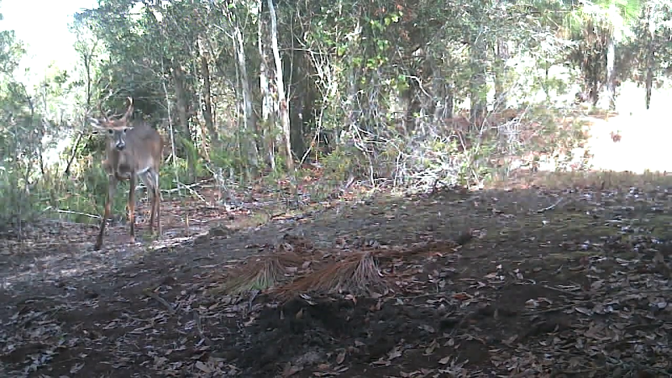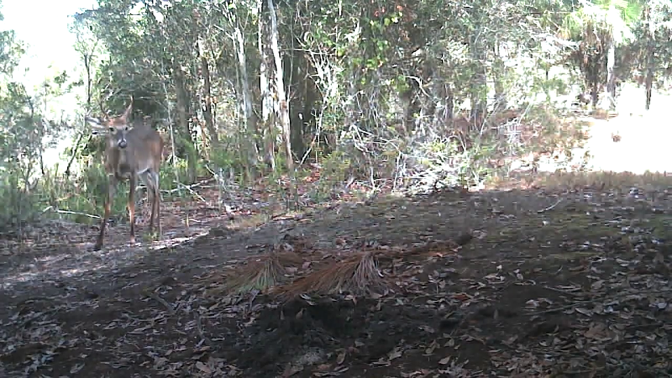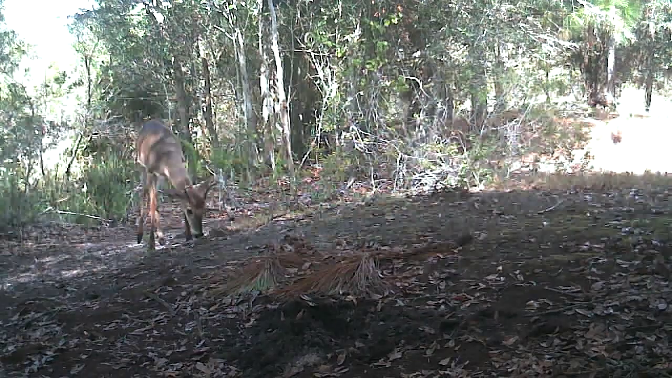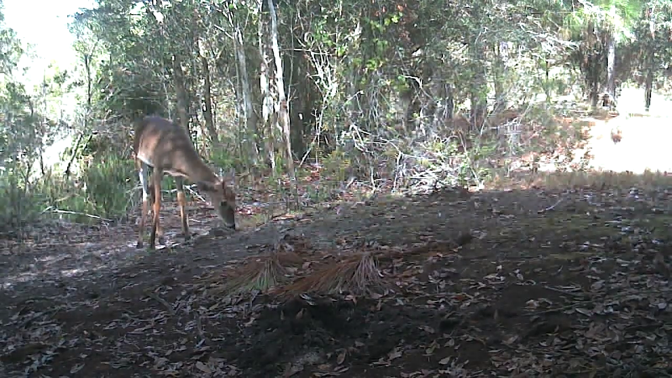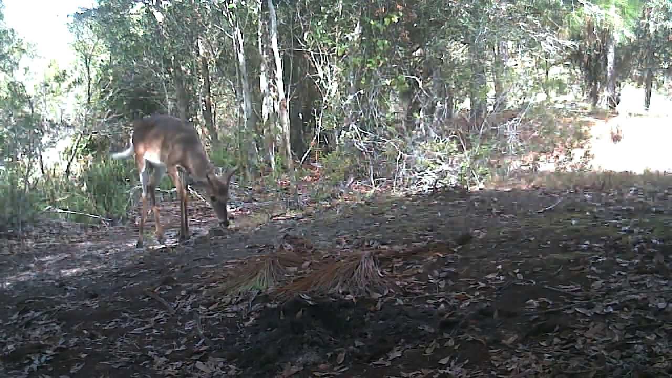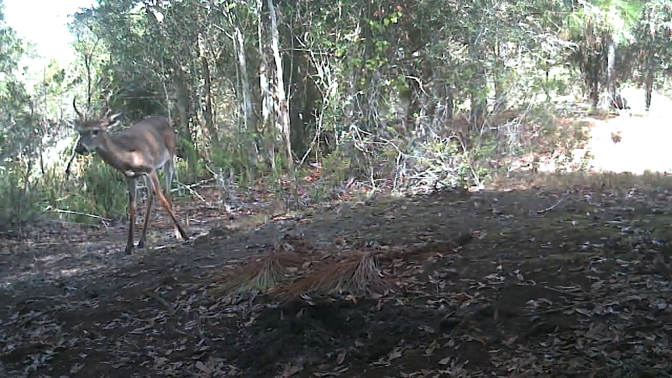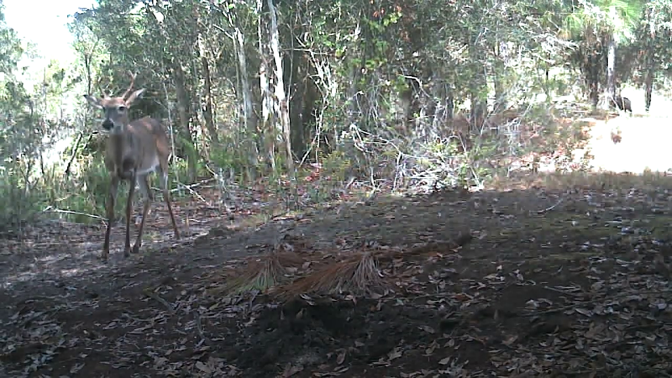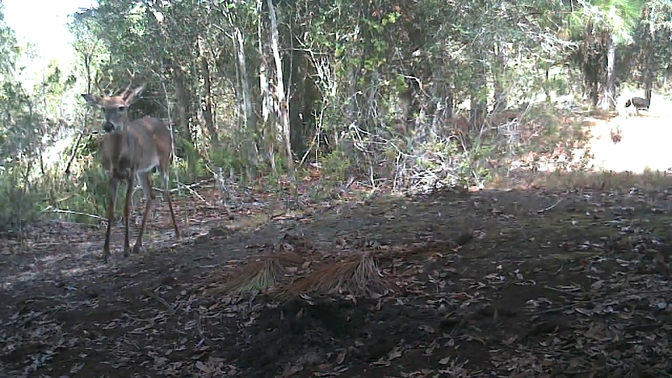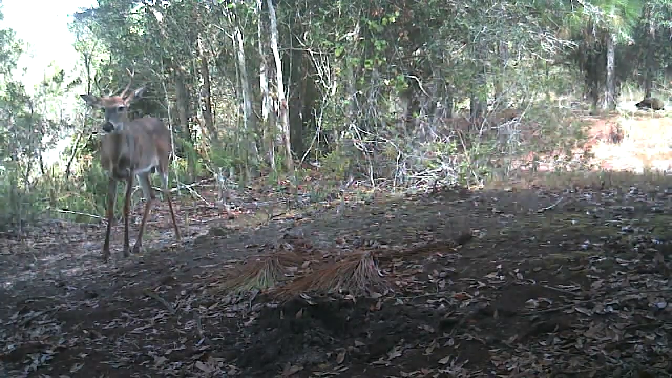And here we got a single 4 point again. He sees that camera, it looks like. And we see a turkey coming up in the background there. You may hear some noise in the background, and there could be something behind the camera.